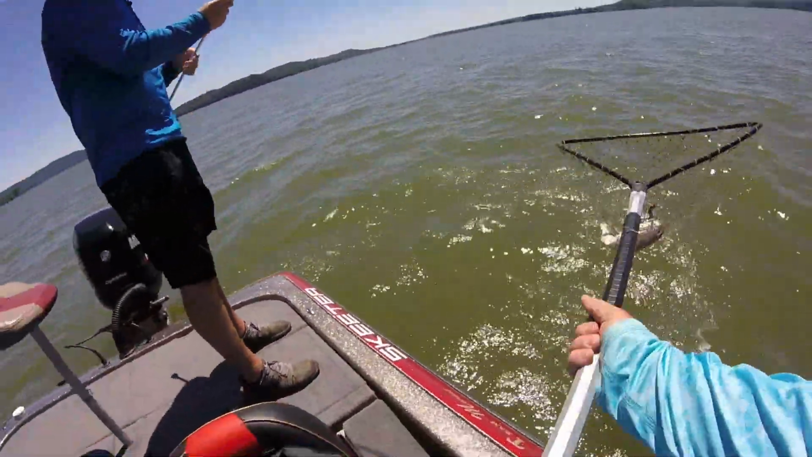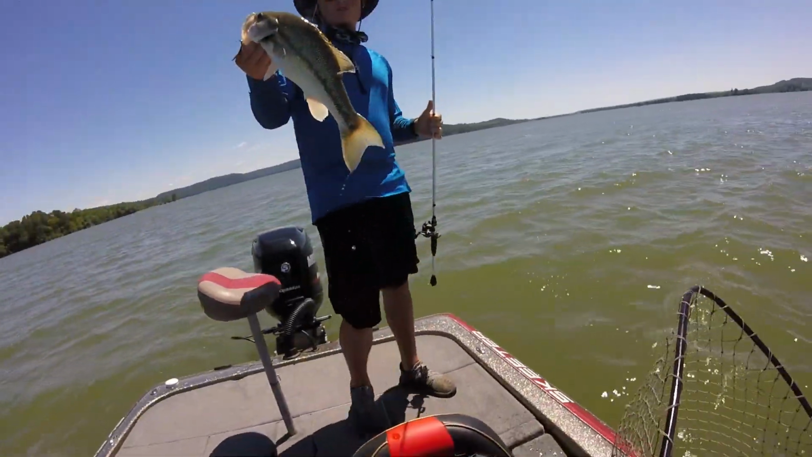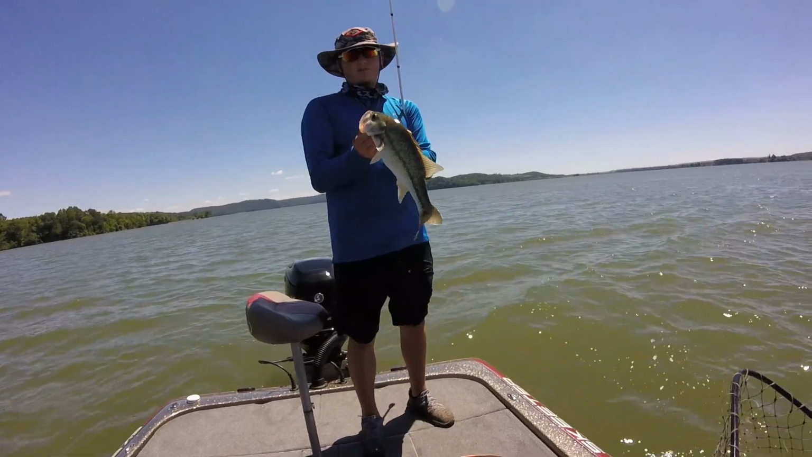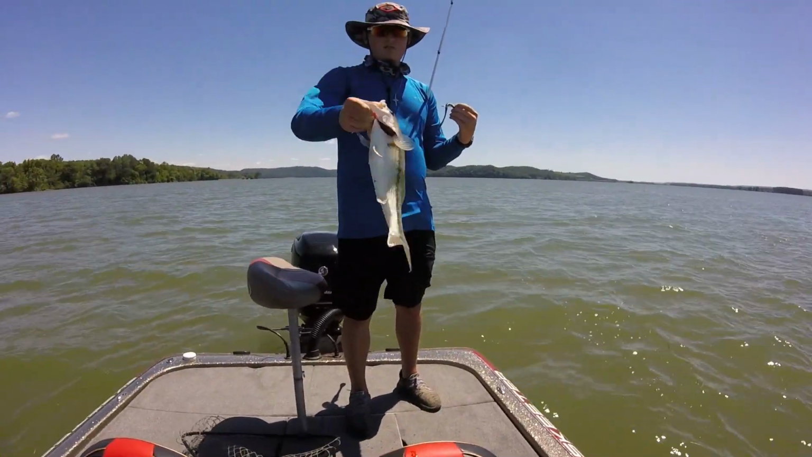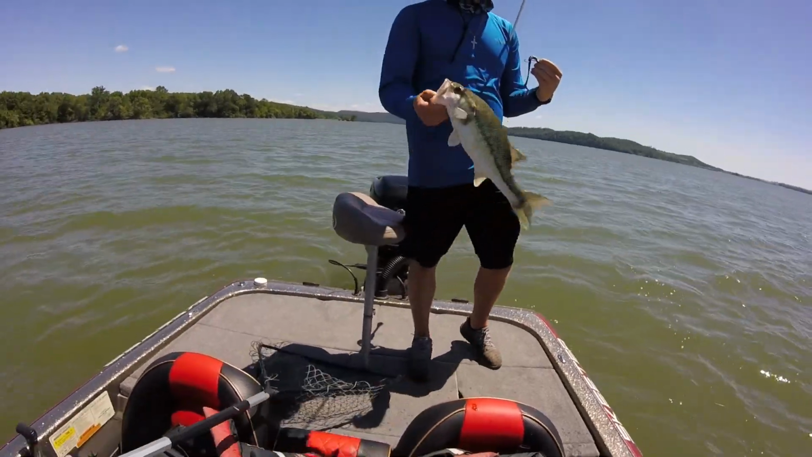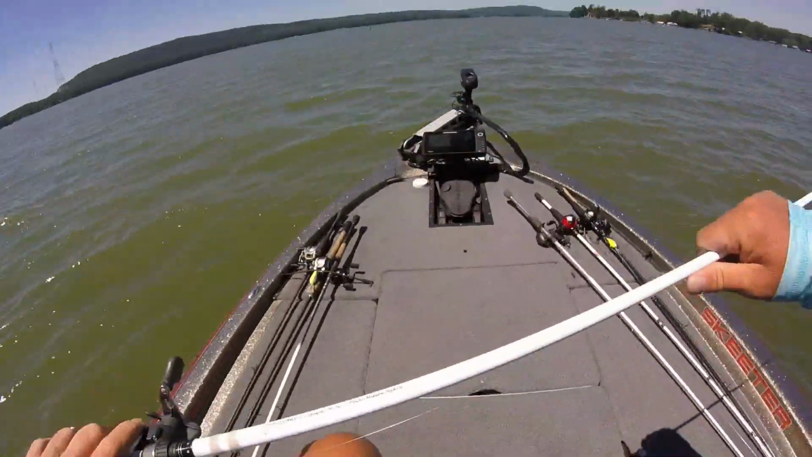Yeah, it is a good one. That's a good spot. That's a really good spot. Yeah. That's probably the biggest spot I've ever caught. There you go. Fat. Another ledge fish. Good job, buddy.